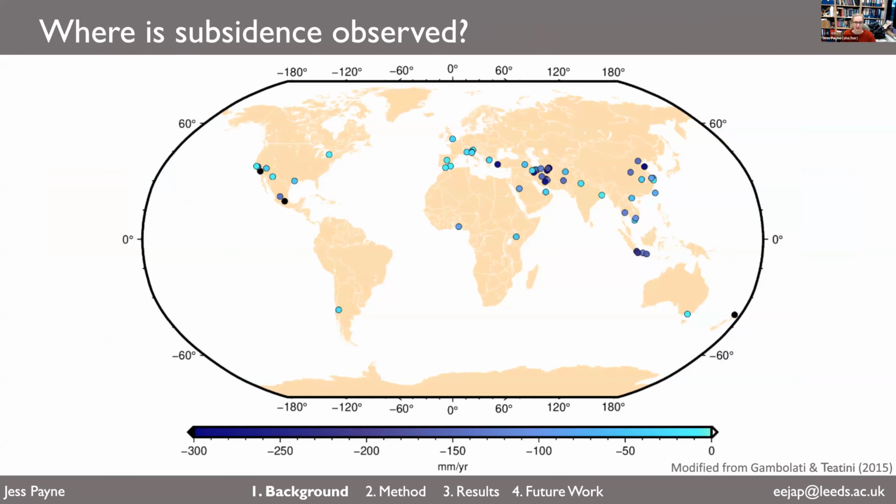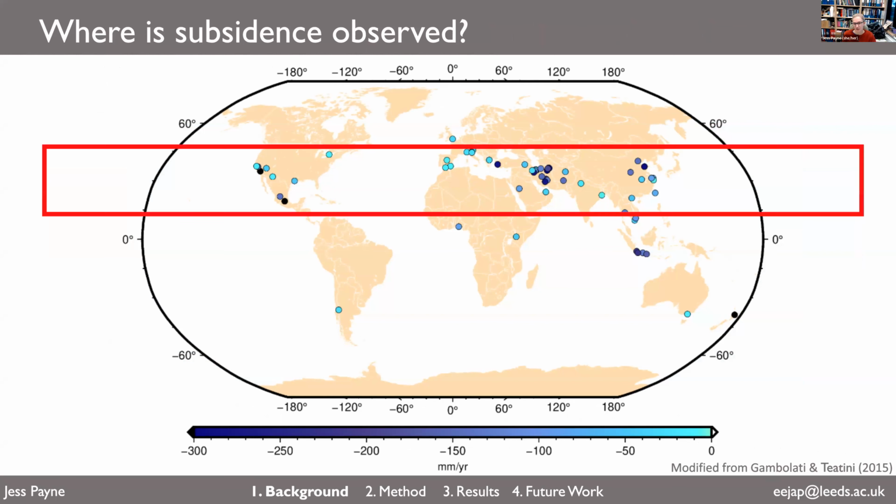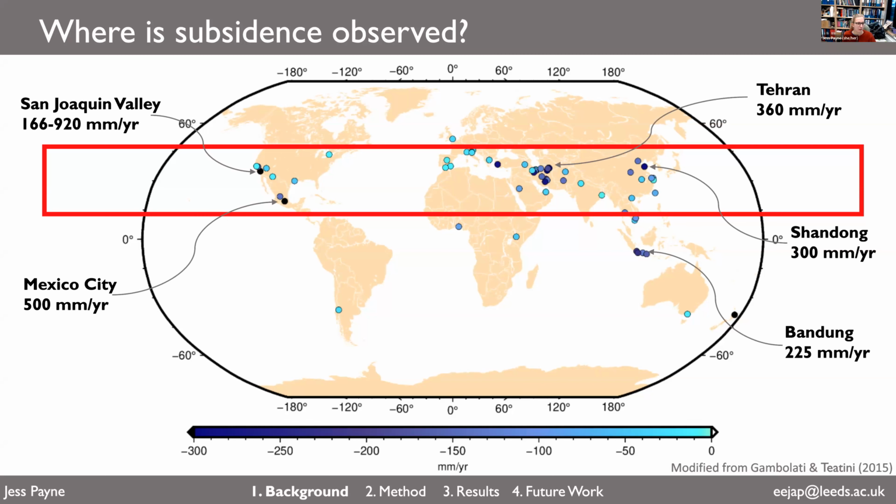If we look at where subsidence is actually observed using InSAR, you can see it's quite a good correlation with the predicted subsidence. So again, around this 30 degrees north band, you see lots of instances of subsidence represented by these circles. Now here, the deeper the blue, the faster the maximum rate of subsidence observed in each of these studies. You can see there are some hot spot zones for this phenomenon. So for example, San Joaquin Valley in California, Mexico City, Bandung in Indonesia, and again Shandong, China, and of course Tehran in Iran.